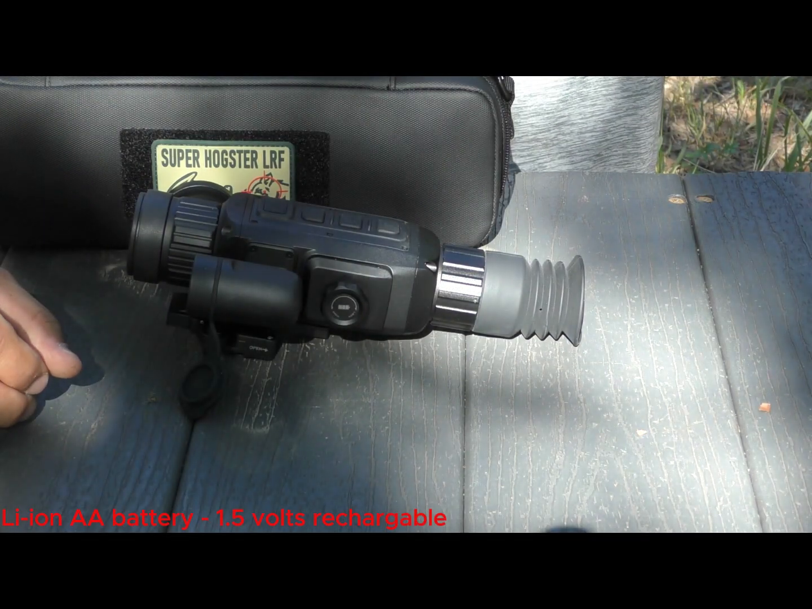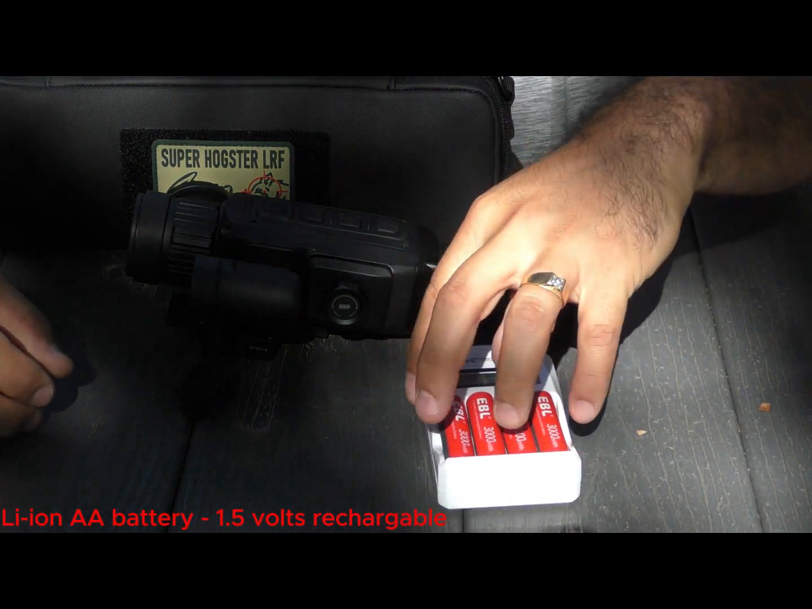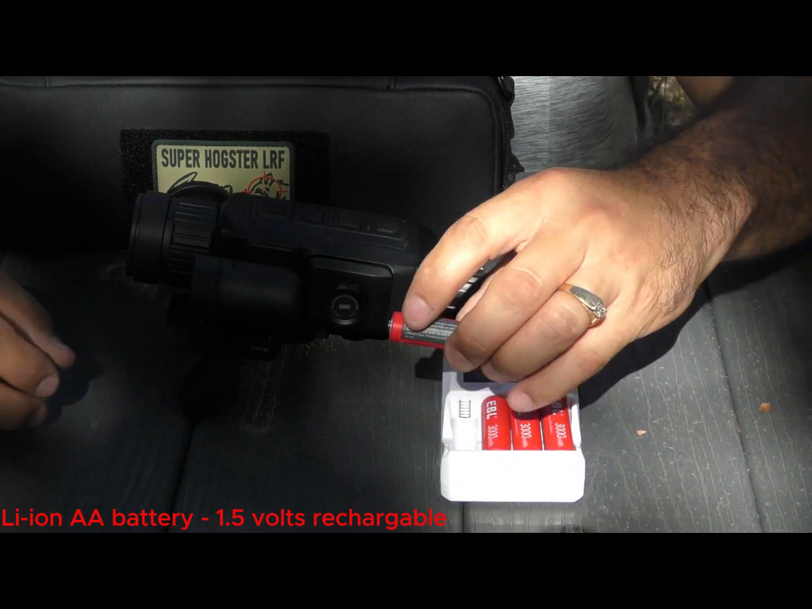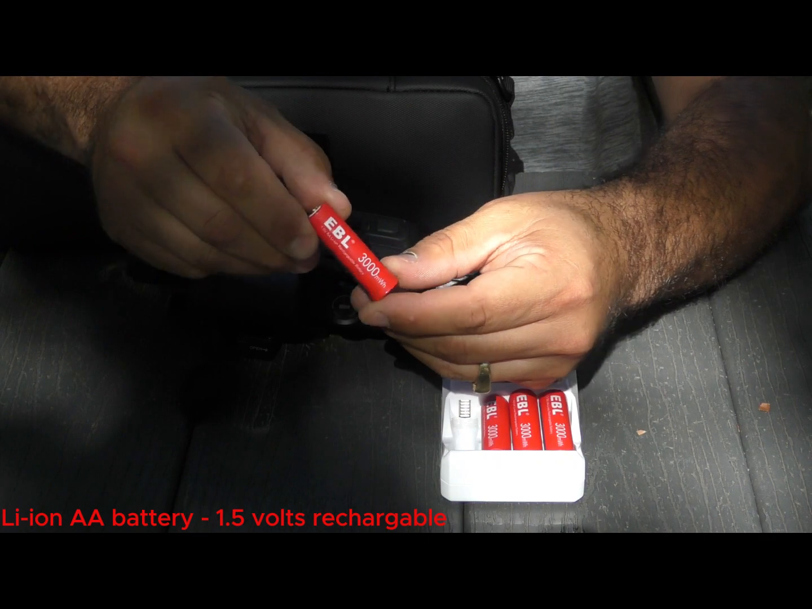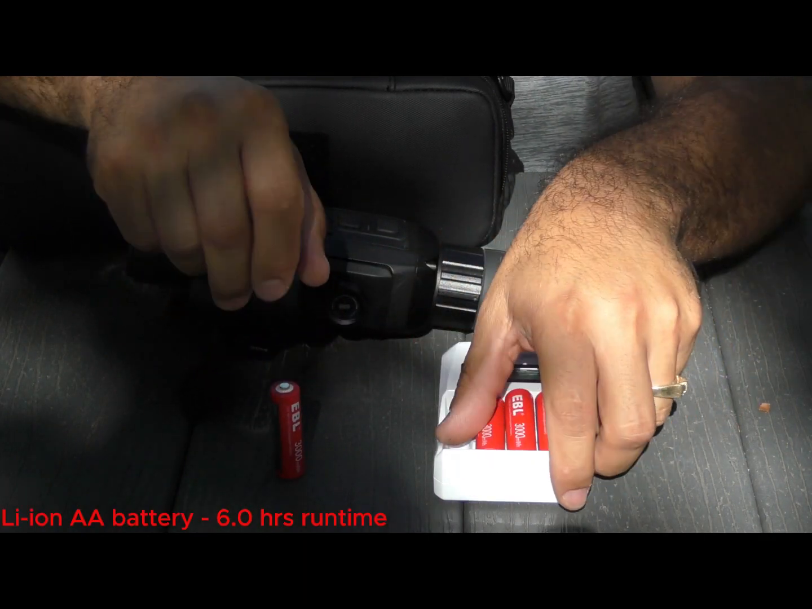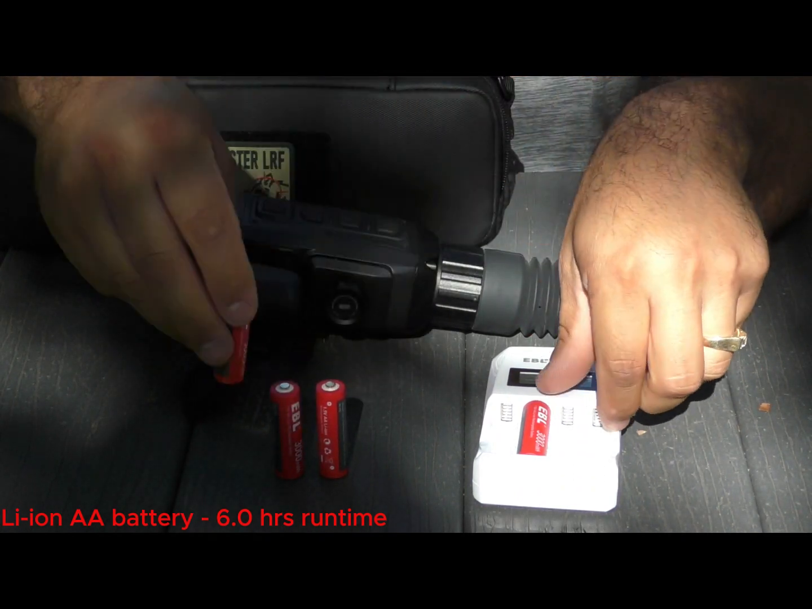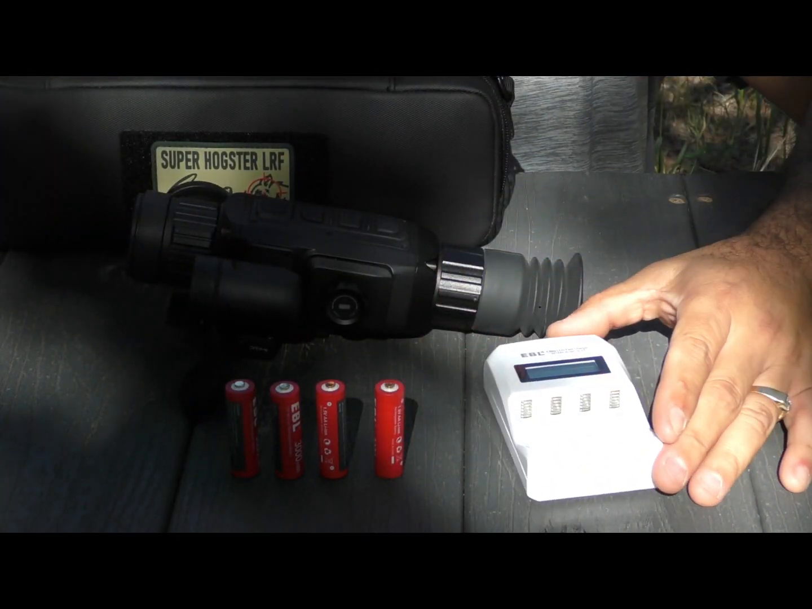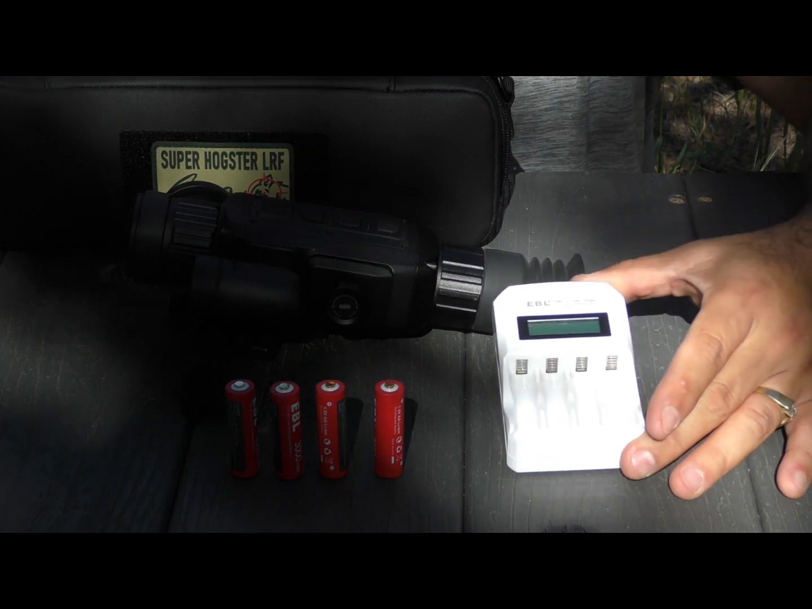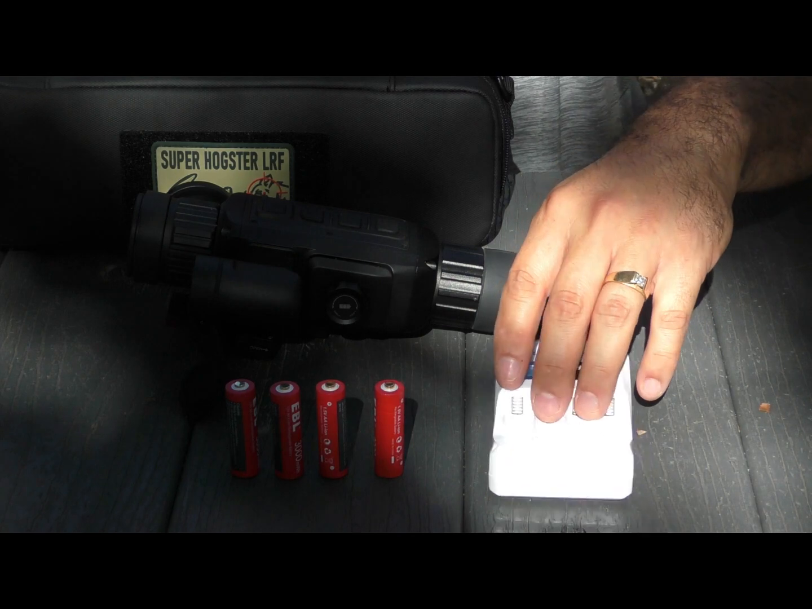There is another AA battery type that is rechargeable and also runs 1.5 volts. The Li-ion, or lithium-ion battery, is rated at 3,000 milliamp hours and will provide you with nearly double the runtime of the standard alkaline batteries at 6 hours. Note that the recharge time of the Li-ion battery is nearly as long as its discharge time, so you might want to purchase a backup set if you plan to use AA's a lot.